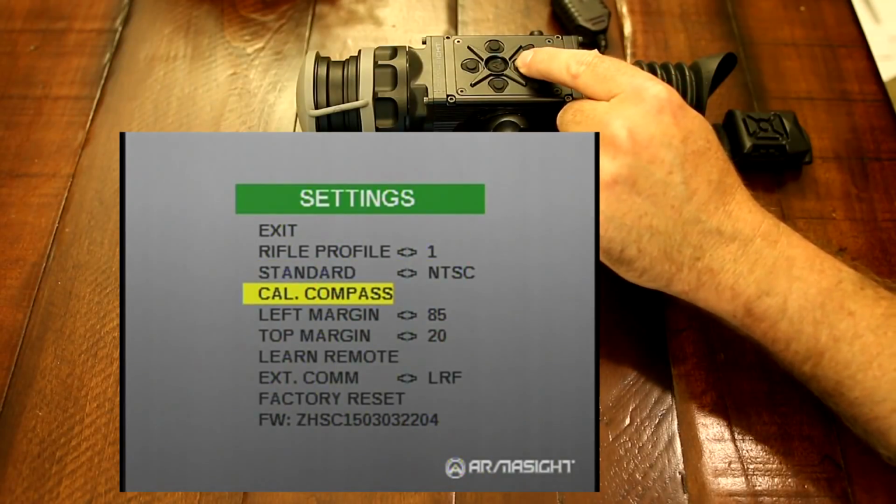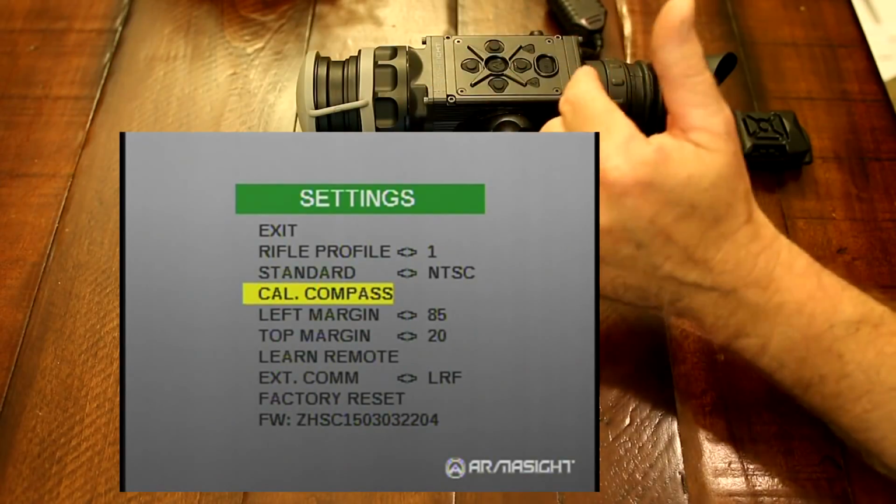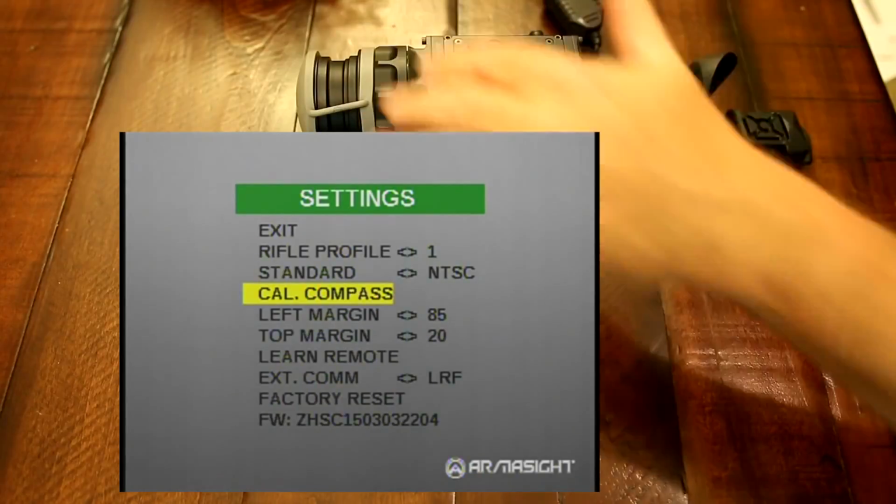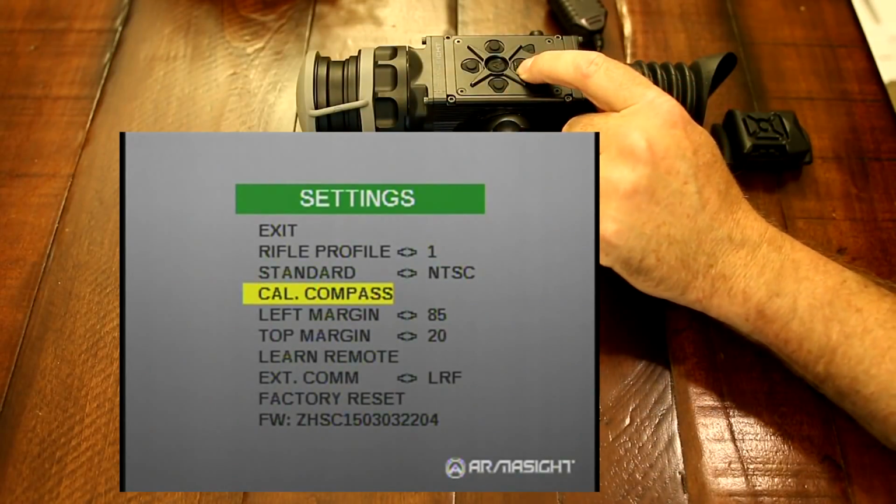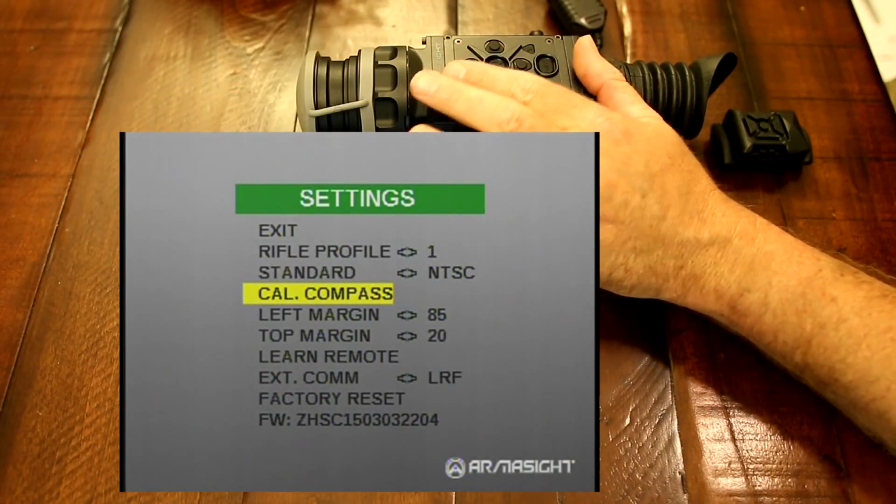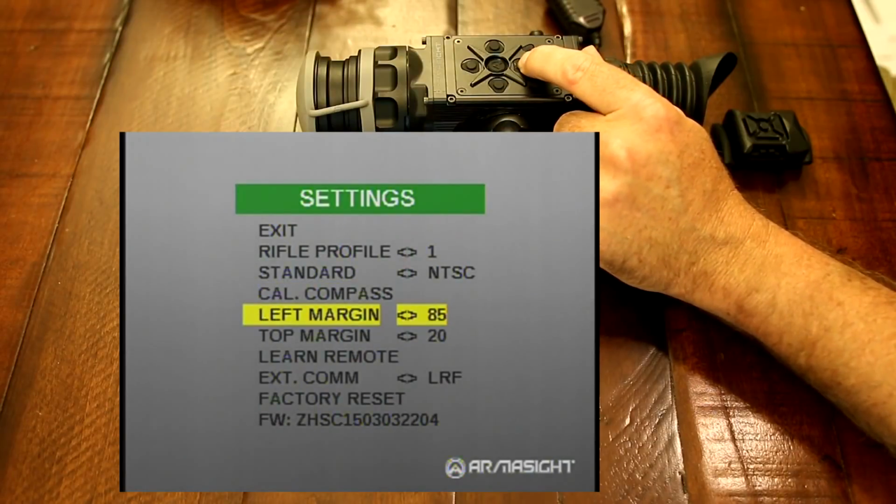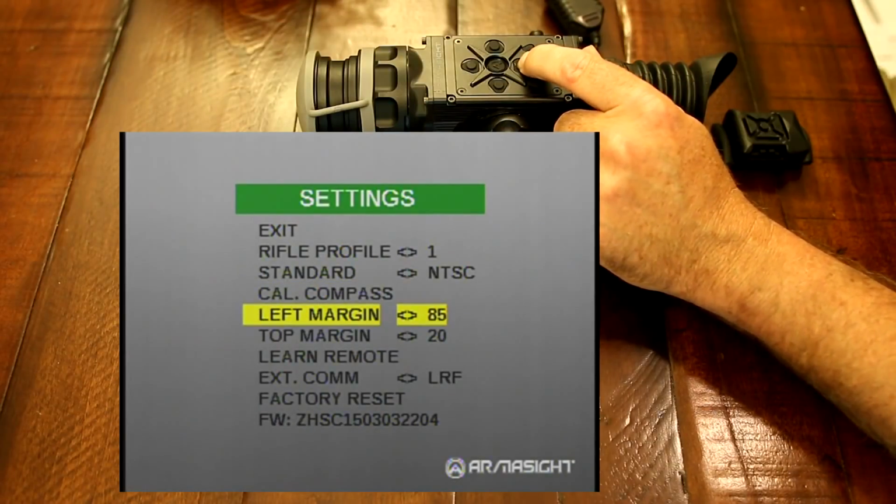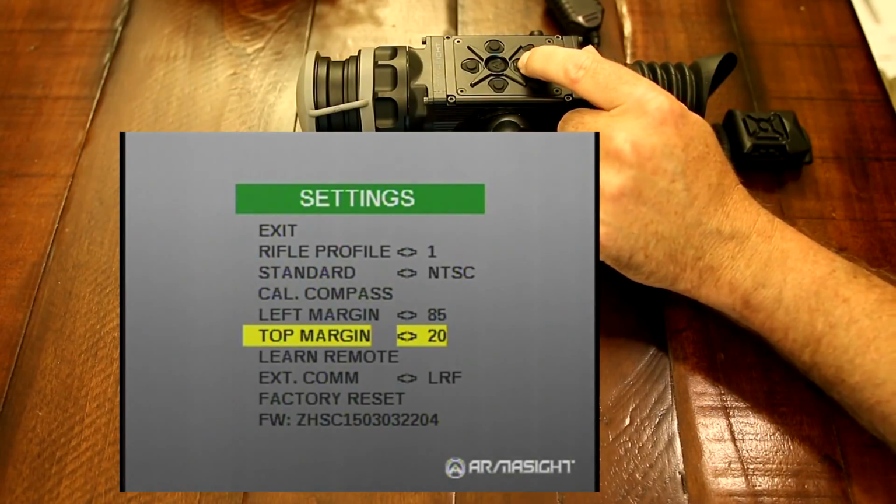Your next is your compass calibration, and what you would do is you would hit this, you rotate the unit around until it gets its calibration set, and then your compass will be set. And that's also a new feature on these Pro lines, a digital compass. Your left margin, your top margin, those actually move the screen. I find it's best just to leave it at factory default.